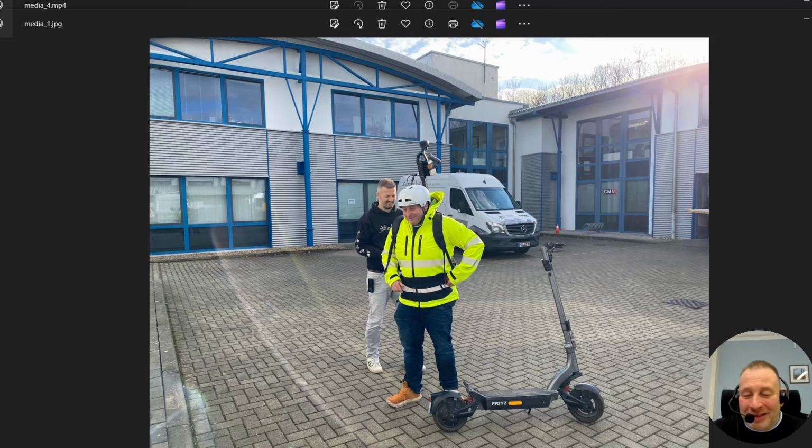And we had a great idea yesterday: to take our new Orbis scanner and put it on our small Trittbrett Fritz e-scooter. This is this nice car. And this is how it looks.